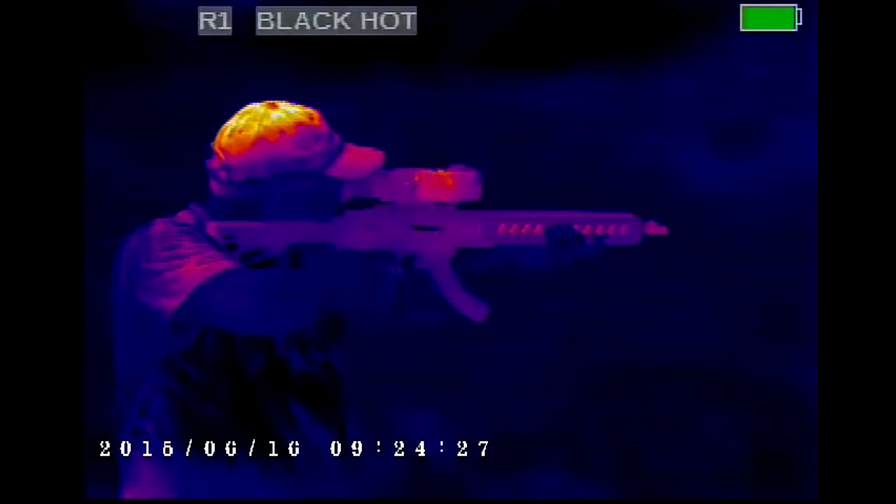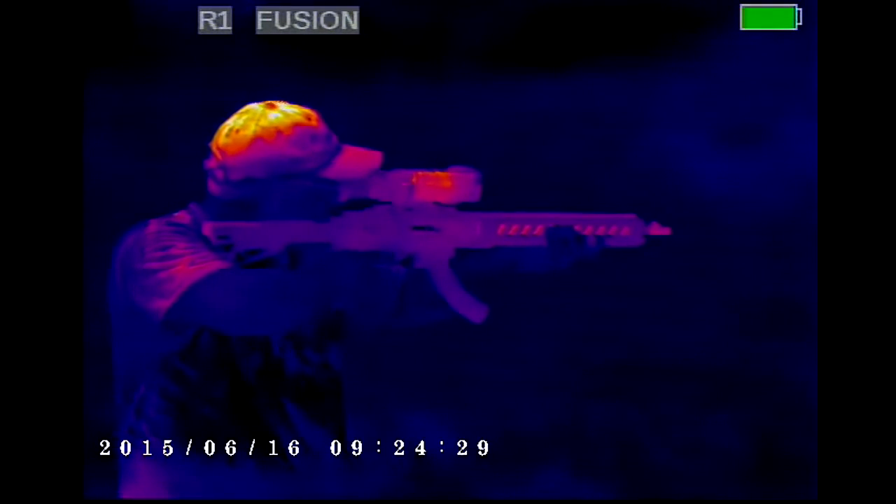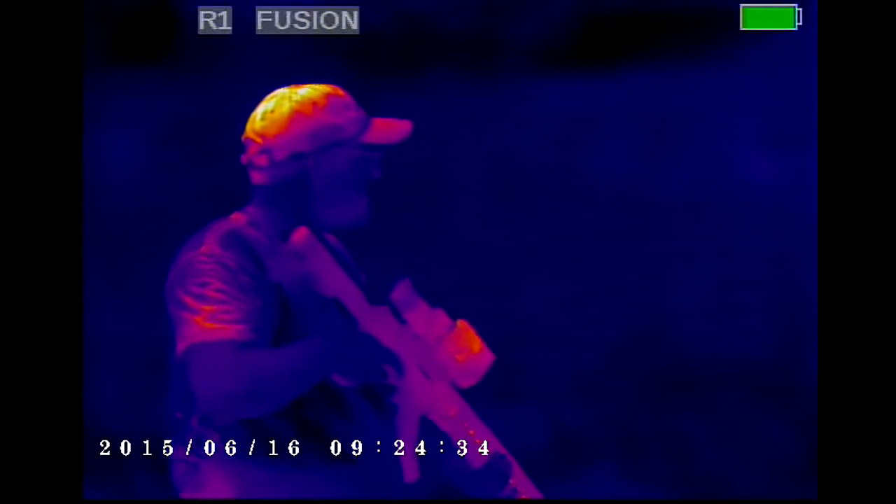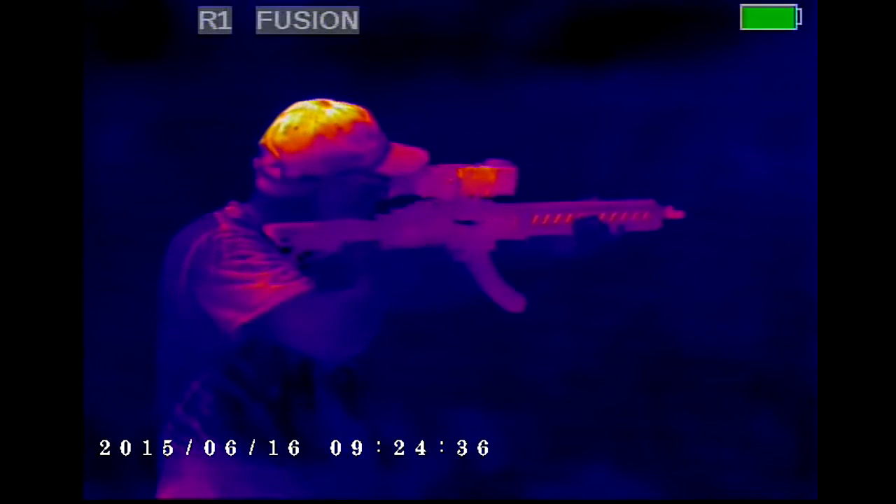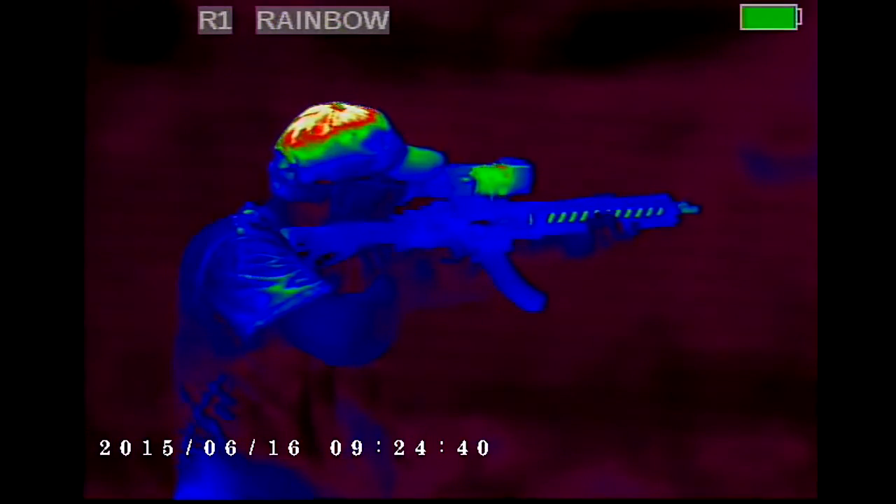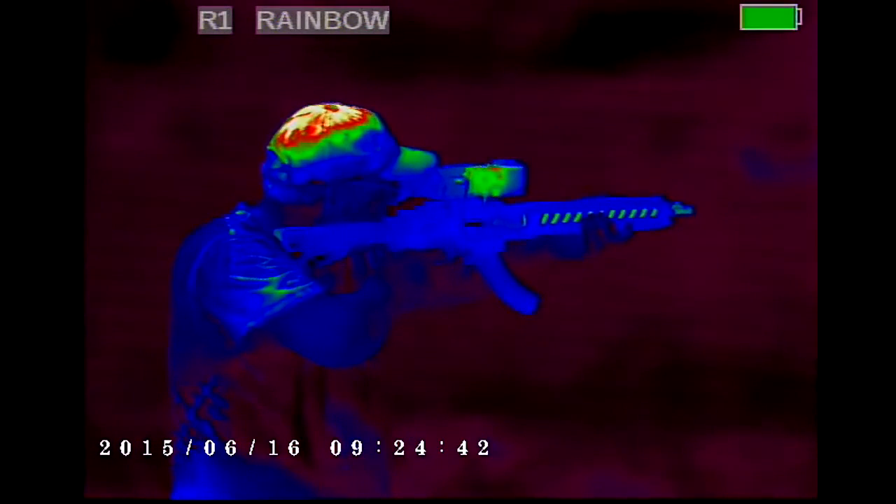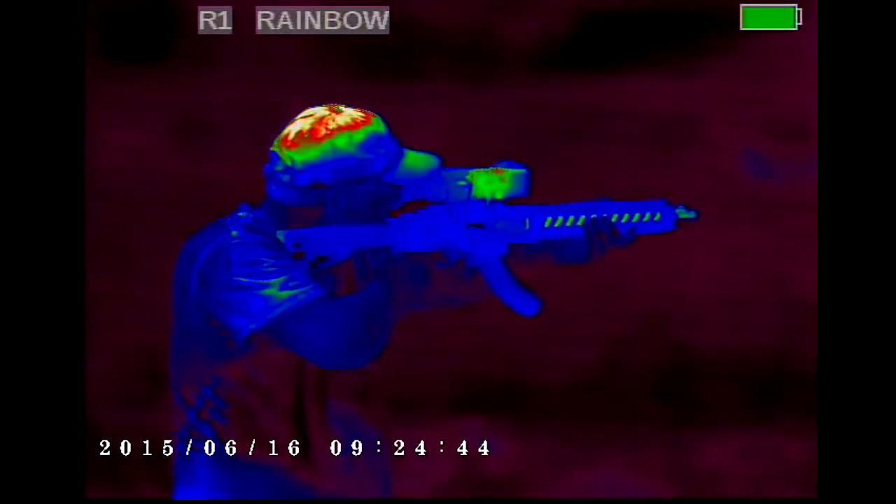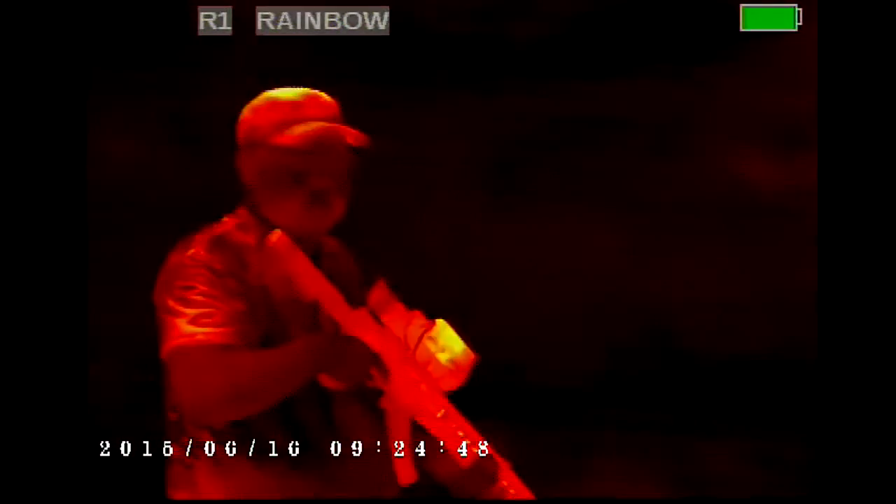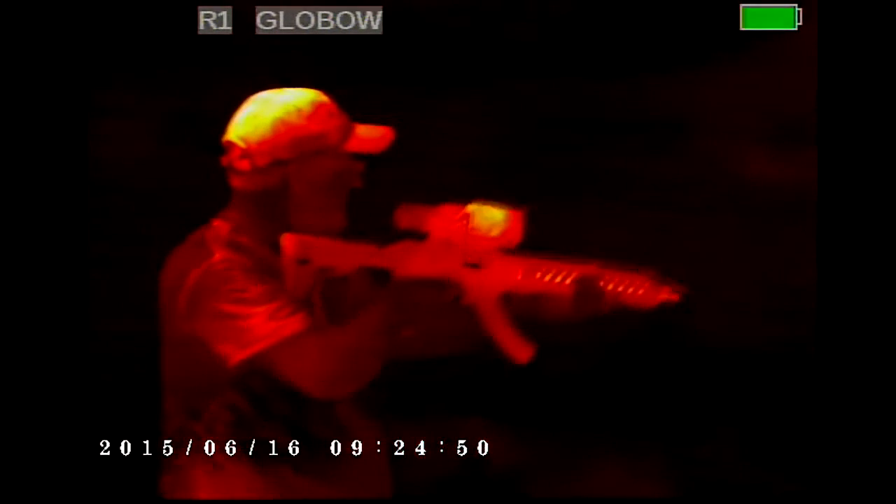But when you get into some of the other color profiles, you can see a lot more distinction in his body, his arms and whatnot, and the gun. A little bit more detail there. So it really just depends on the environment that you're in. So we got a rainbow setting. This is kind of what we feel is like the Predator mode, which is kind of cool. So you got a lot of different color variants there. And then Globo right here.